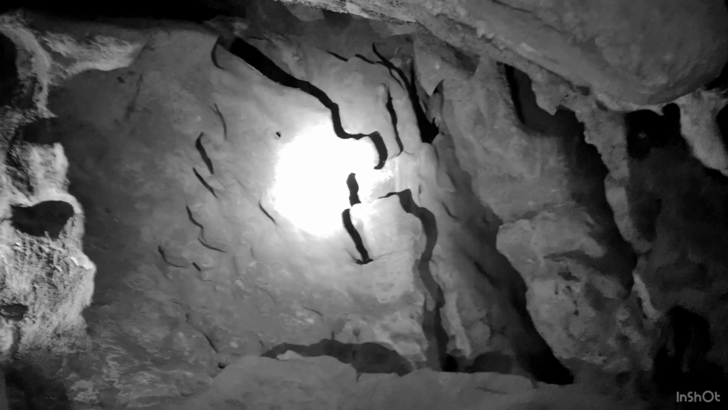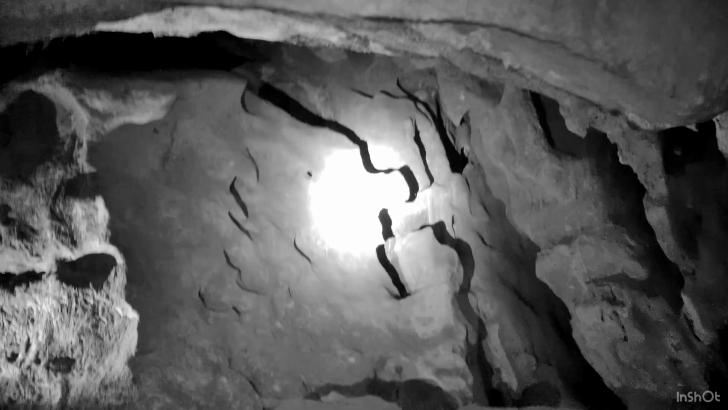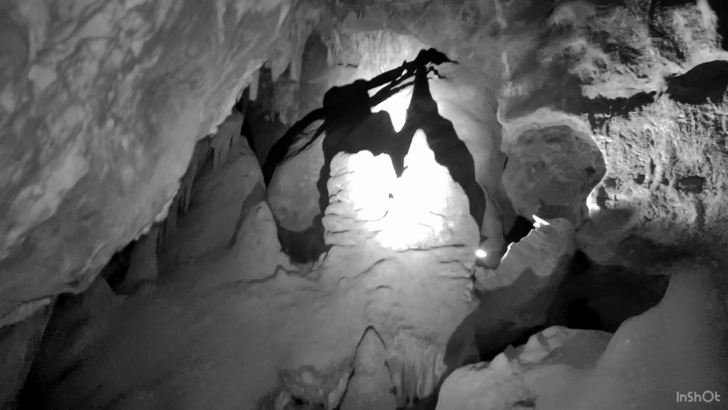But we also have a few celebrities in here that you're all going to probably recognize. Right over here, guys, check it out. We got SpongeBob and Patrick just watching us over there. Pretty amazing. If you have a good imagination, you might even see Plankton right there in the middle. So sick, so sick. Does anybody have any questions about the cave or anything before we continue? All good to go? Perfect.